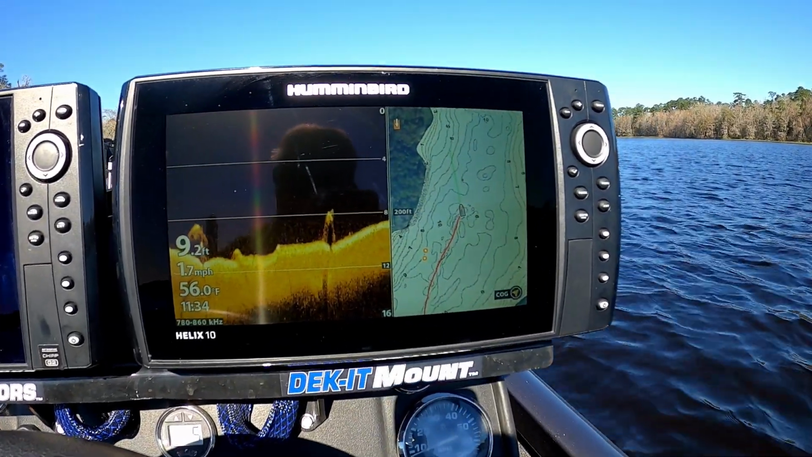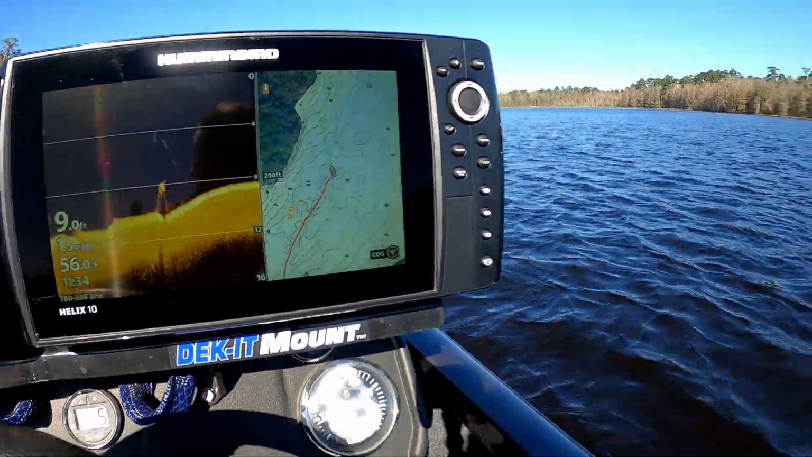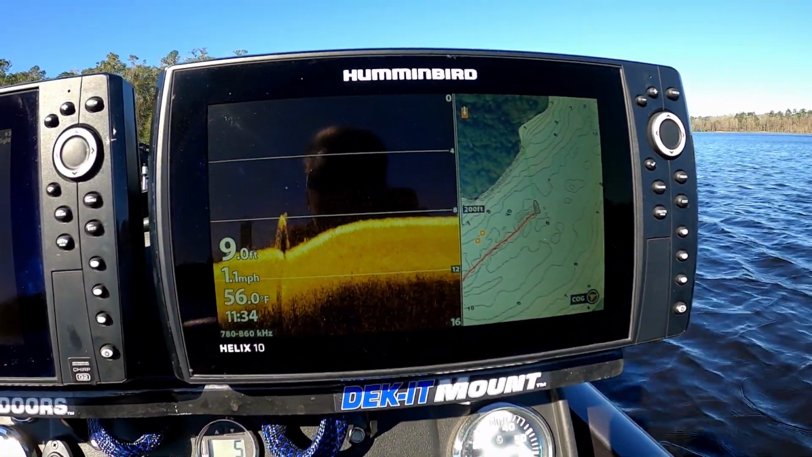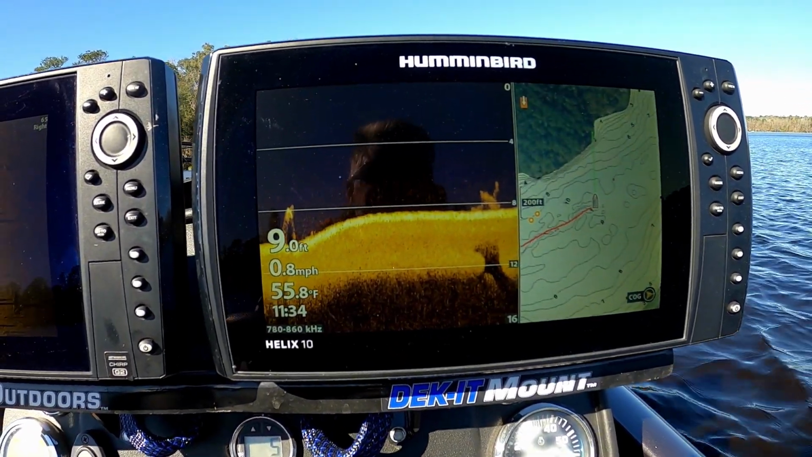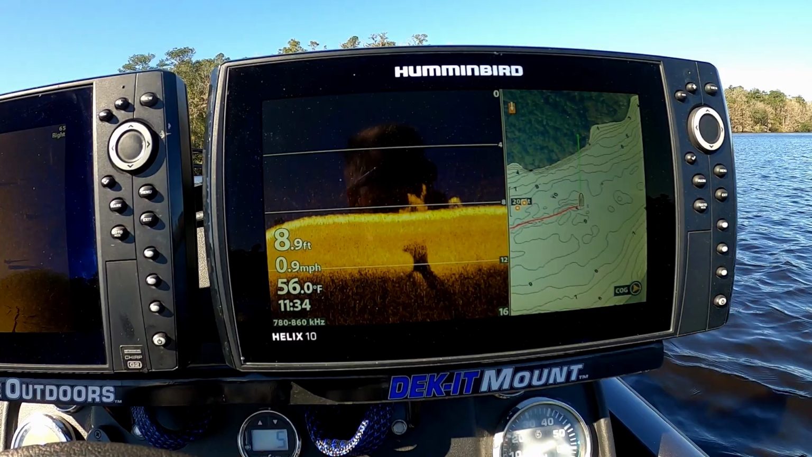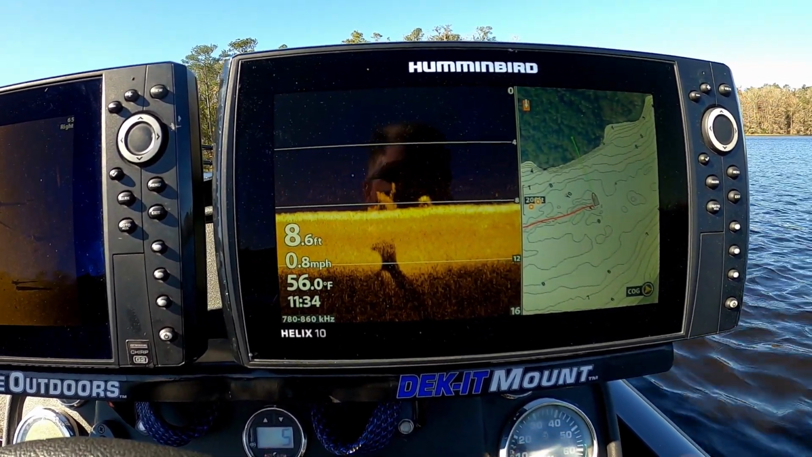Alright guys, I have come nearly all the way to the back of this creek, and although we got much better looking water, temperatures come up to 56 degrees, I was sure hoping to find some crappie back here away from the crowd and in this more shallow, warmer, clear water. But I'm just not seeing them, guys. Doesn't look like they're back here yet, unless they're up on the bank spawning, and I haven't got up on the banks to try that yet.